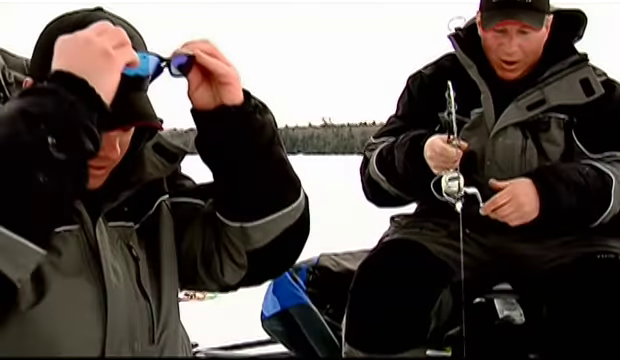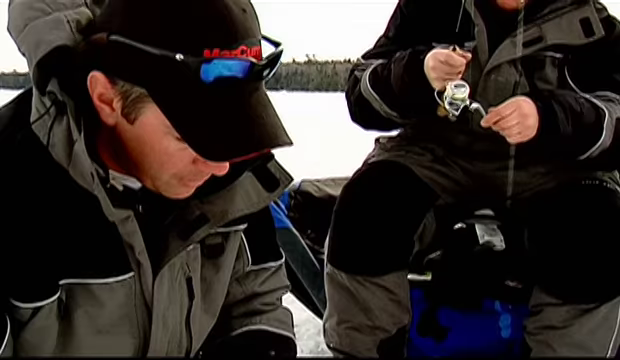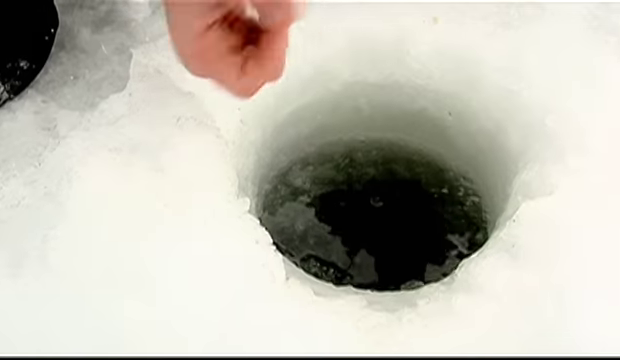God, he's close. His water's just pounding there. He's got to be in the hole almost. See him at all? Yes, I do. This is another big fish.